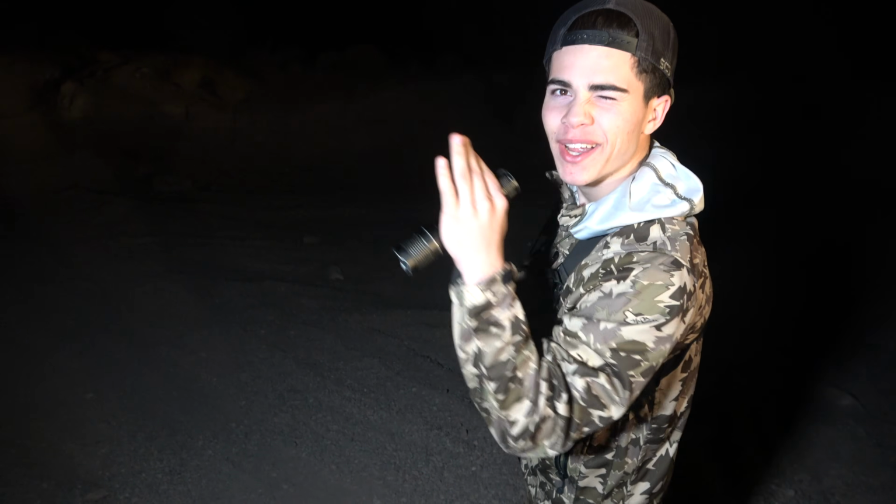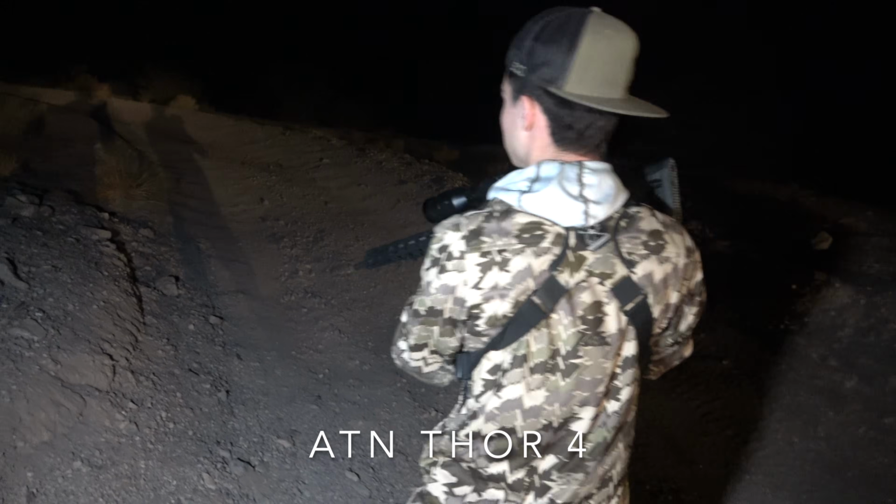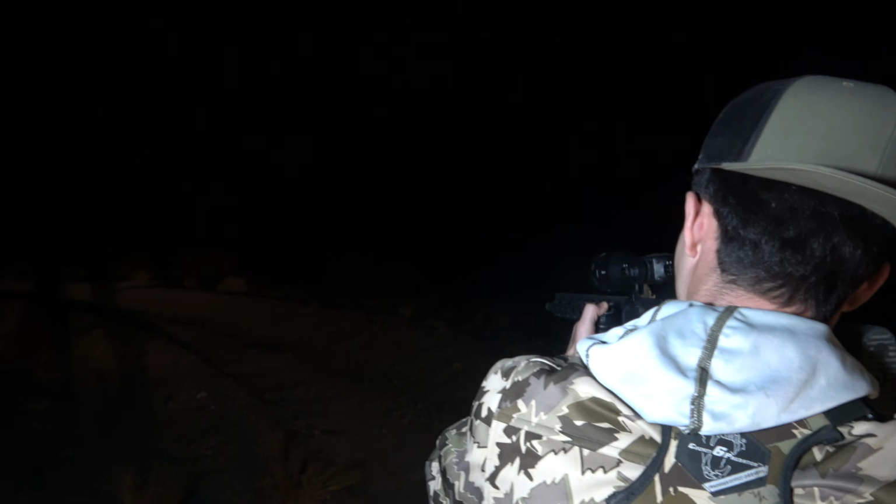There's a rabbit just right over this ridge. Let's see if we can't get him real quick. Thermal. There he is right there.